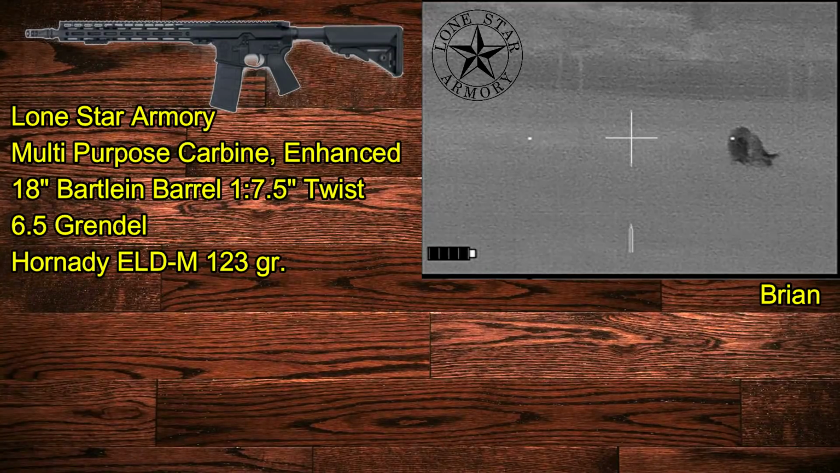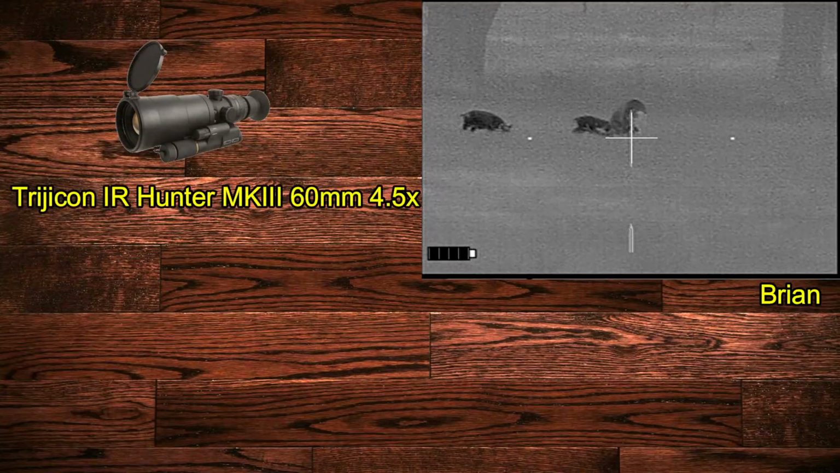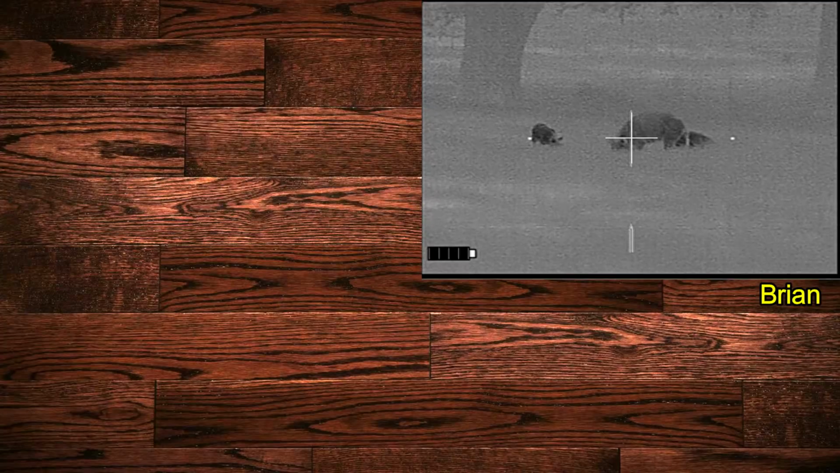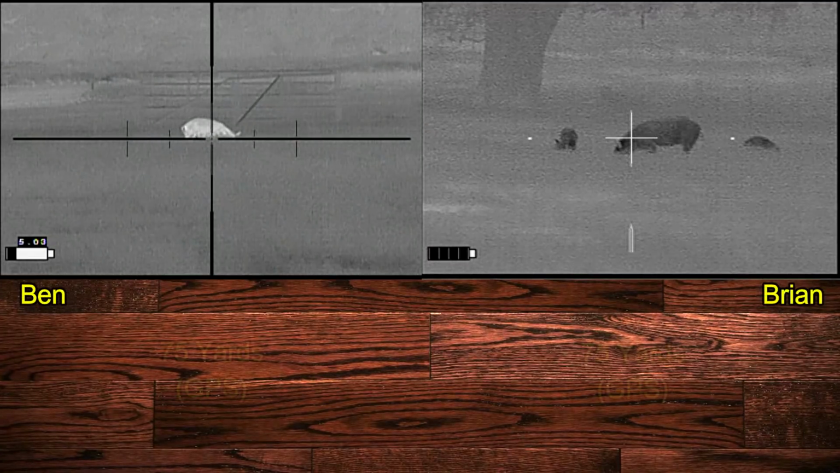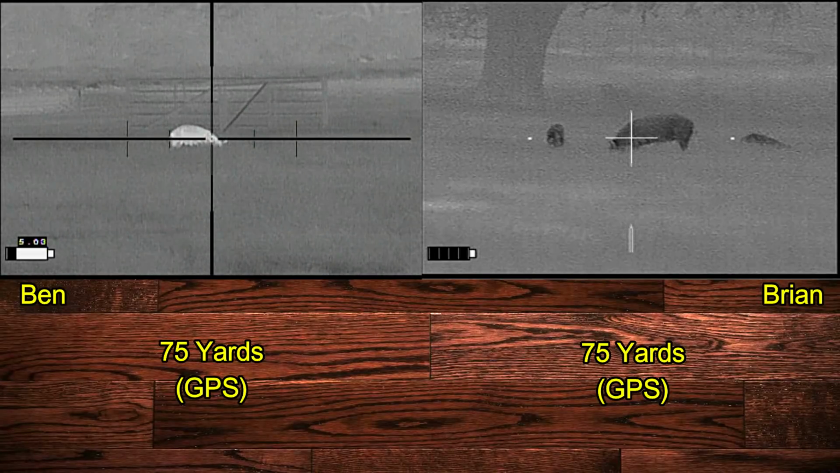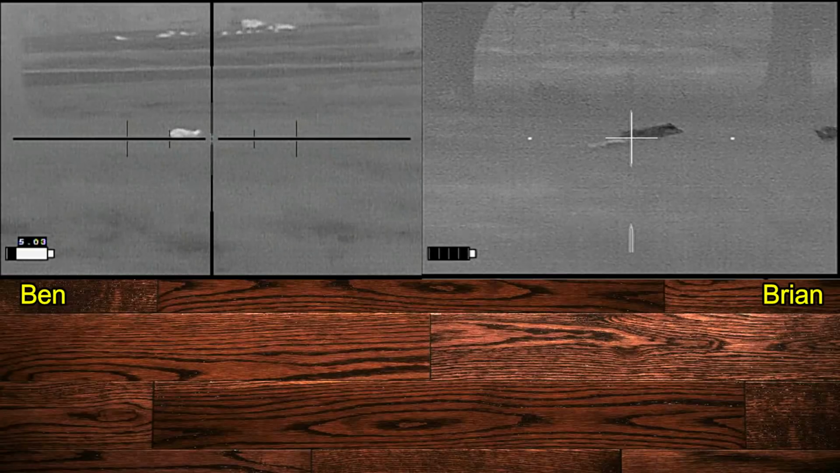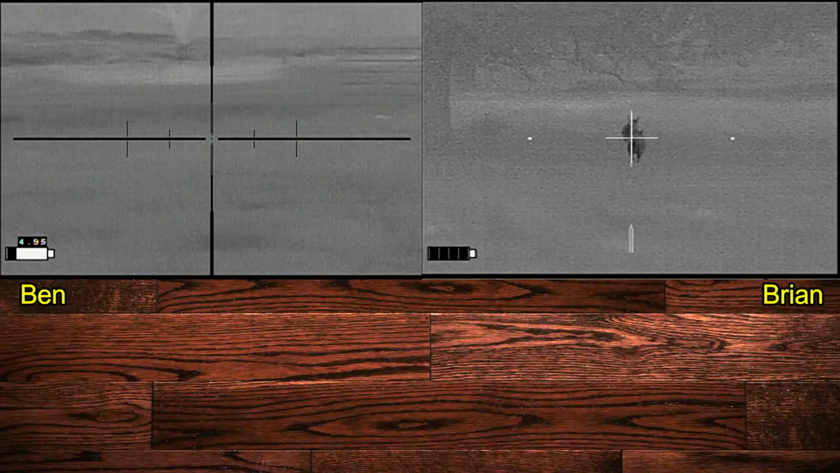As you can see from the graphic, I'm still using a Lone Star Armory multi-purpose carbine enhanced, sighted with the Trijicon IR Hunter Mark III thermal scope. Waiting for recorder. Shooter's ready. 3, 2, 1. Now the plan was for one shot and one shot only because of the cattle downrange. Let him go.